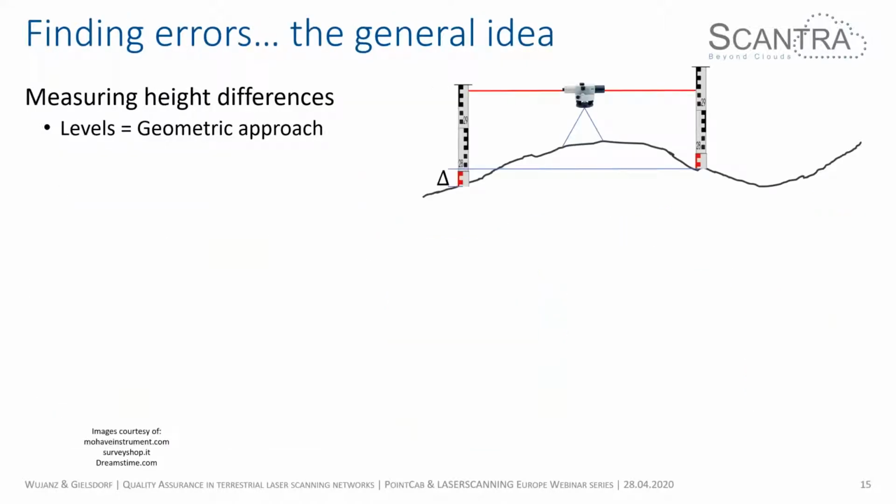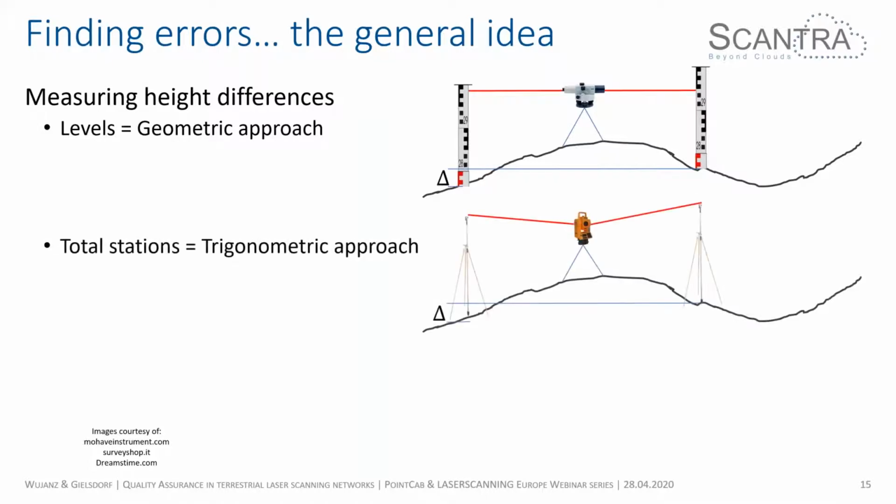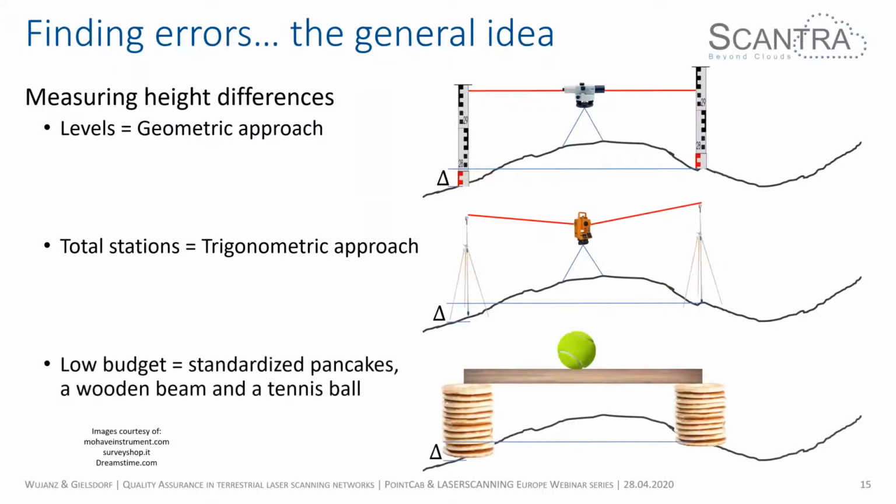Now I'm going to show you different ways of how to measure height difference. This is the most simple form of surveying. Usually you learn this in the very first semesters. Probably, if you've done this, you've experienced how to work with a level, which is the so-called geometric approach. What you can also do is use a trigonometric approach to measure height differences. And if you're on an extraordinarily tight budget, you can also use a stack of pancakes, a piece of wood, and a tennis ball to check if the stacks of pancakes are leveled.